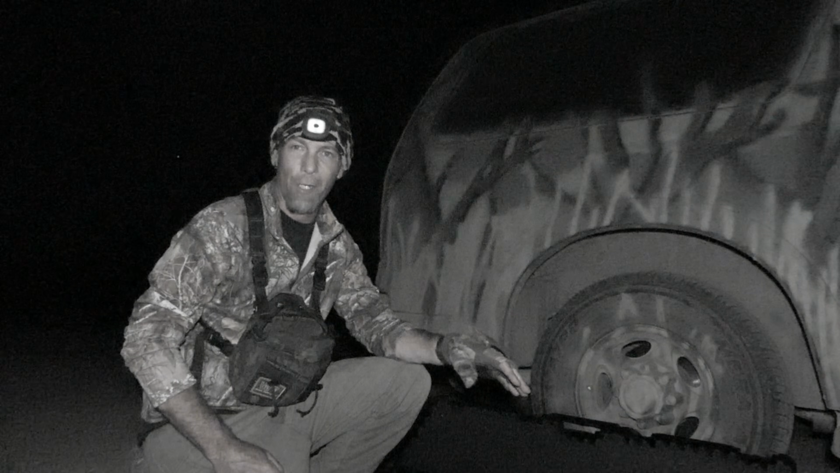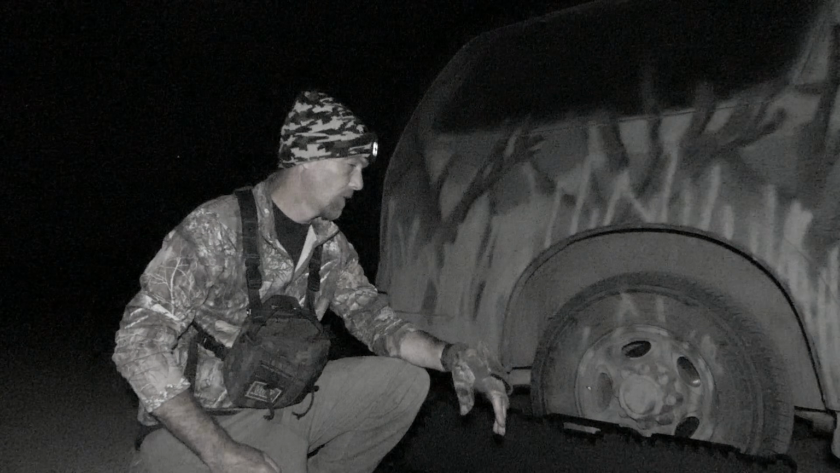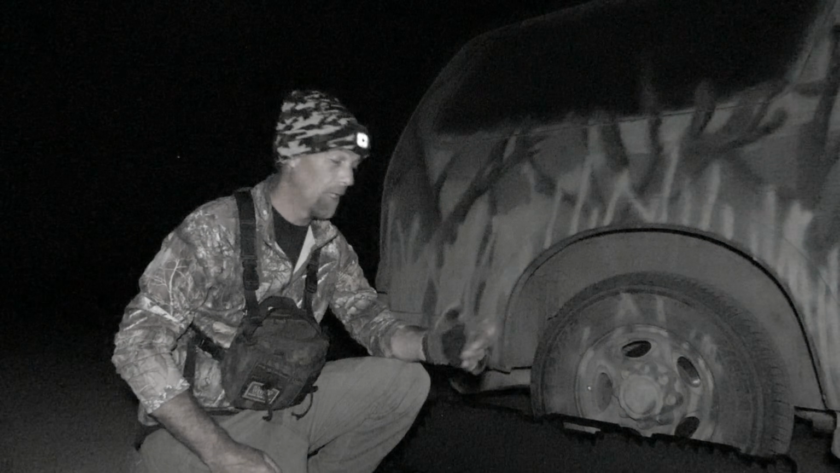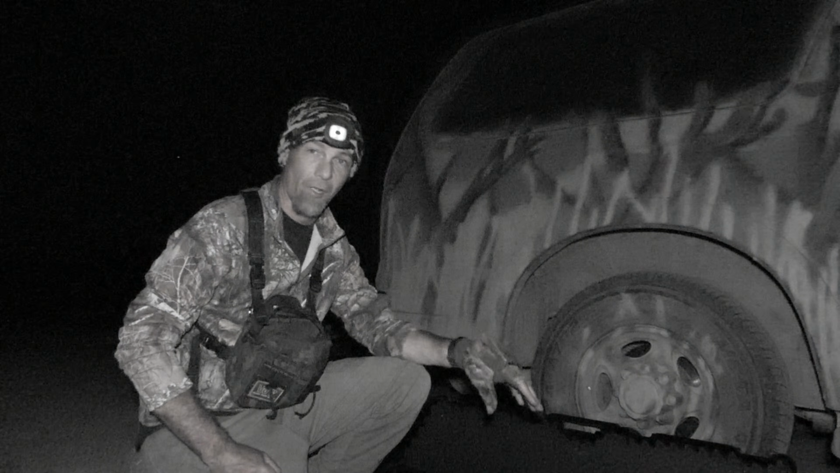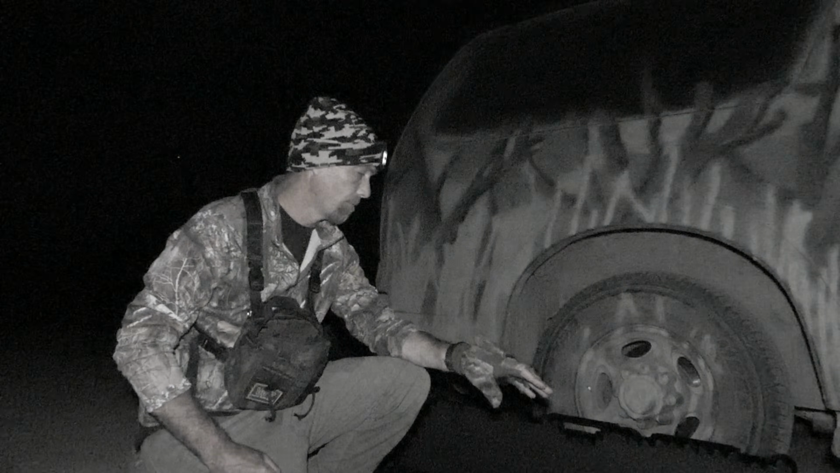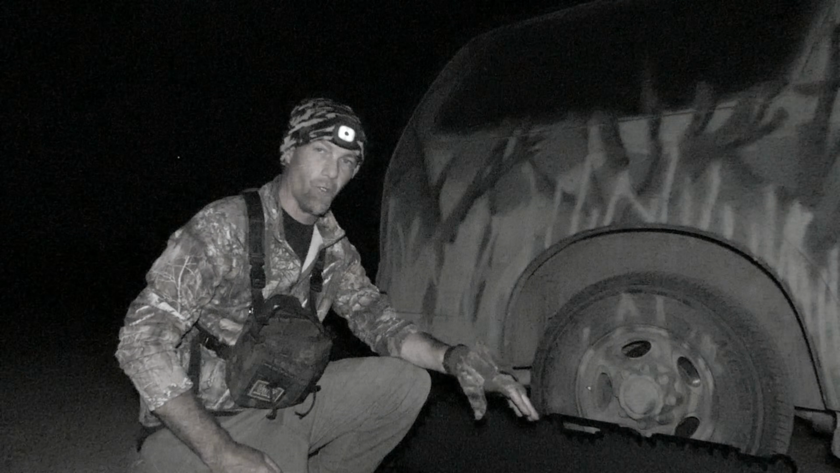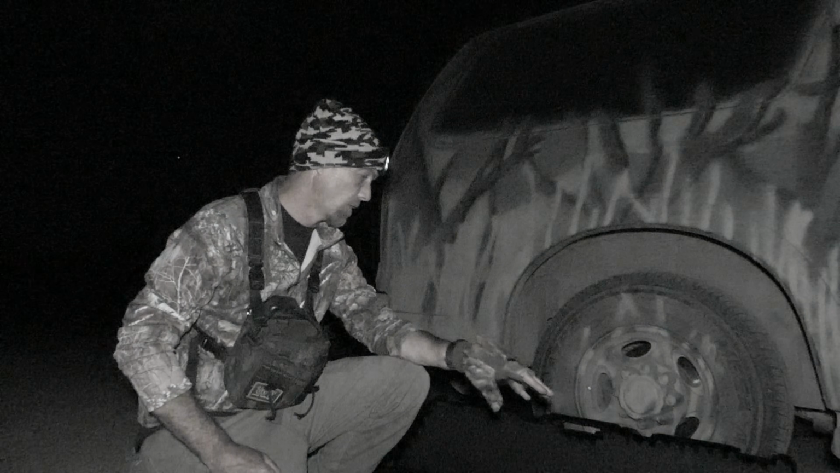So far I've really enjoyed my time with the Black Wolf. As far as I know, I'm probably the first guy to actually get out and hunt with it. And the one thing that stands out is the trigger. They've done a really good job on the trigger. It's not electronic like a lot of the other Daystates.